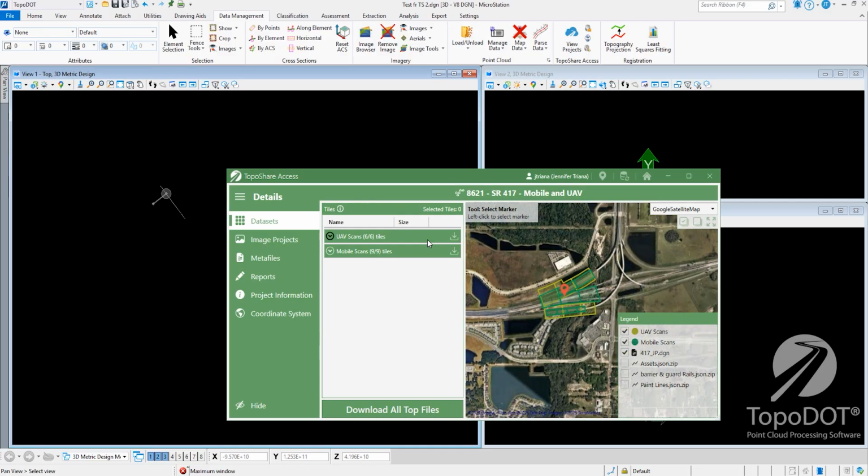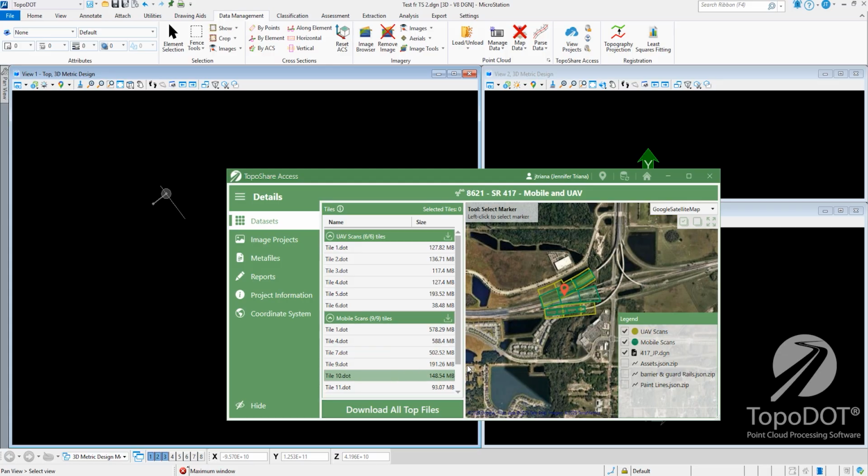From there, everything is simpler. Projects are neatly organized, datasets stay up to date, and you always know where to find what you need.